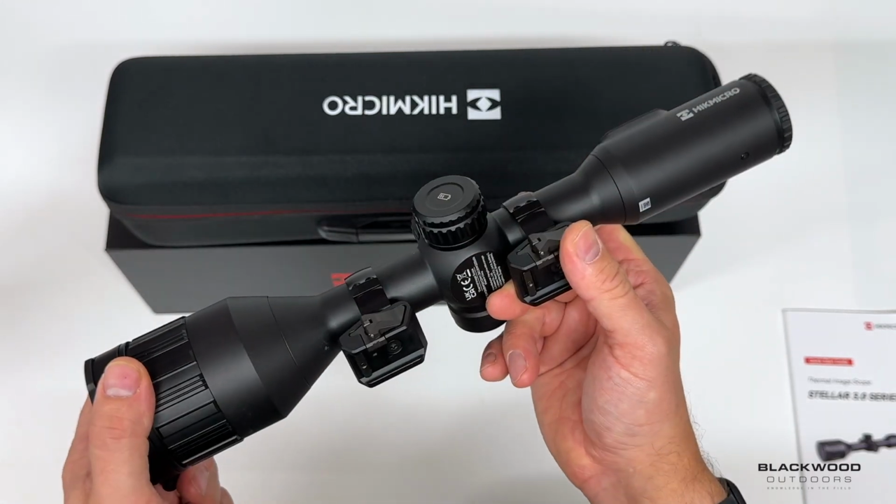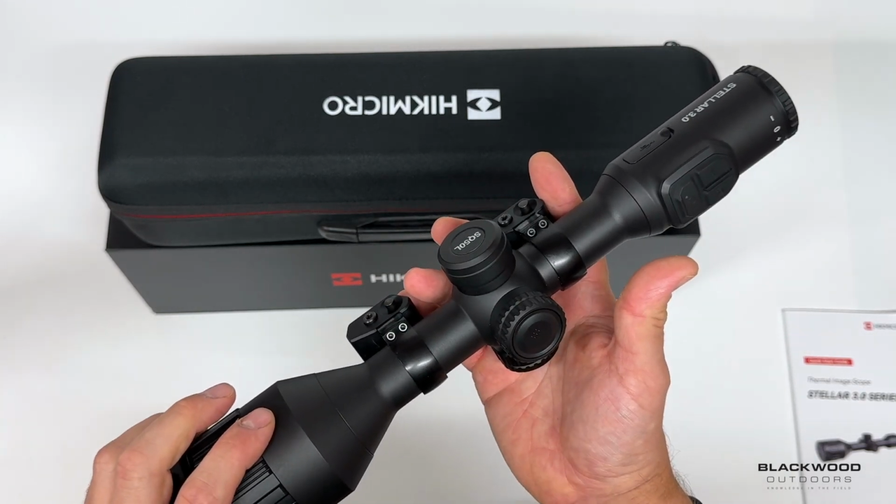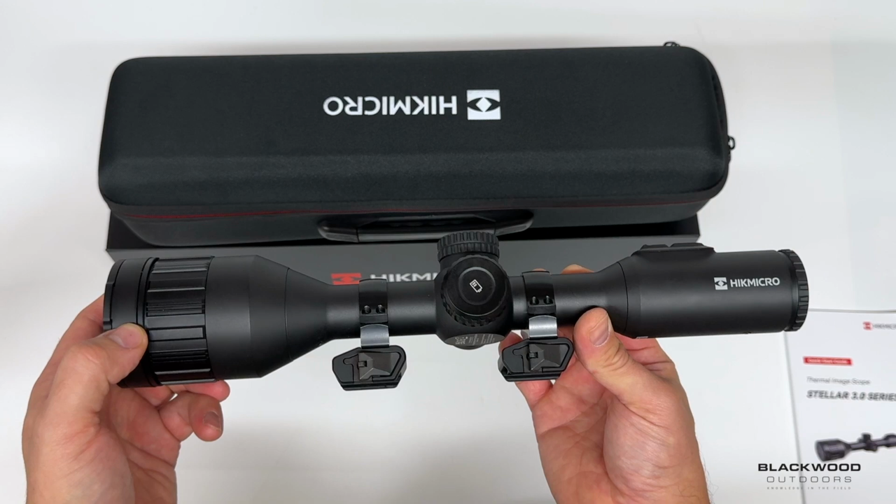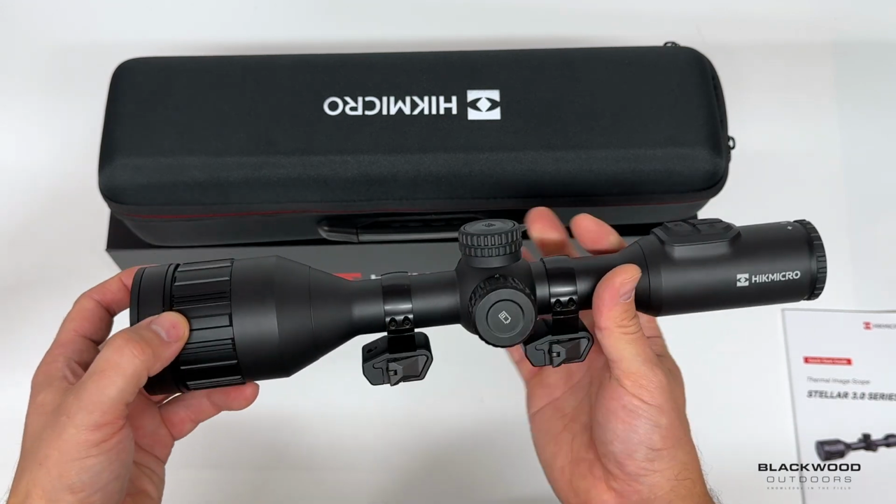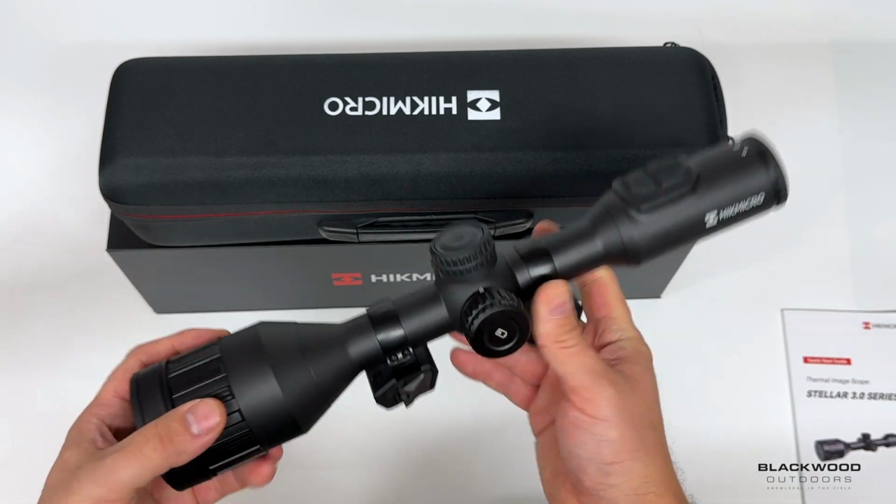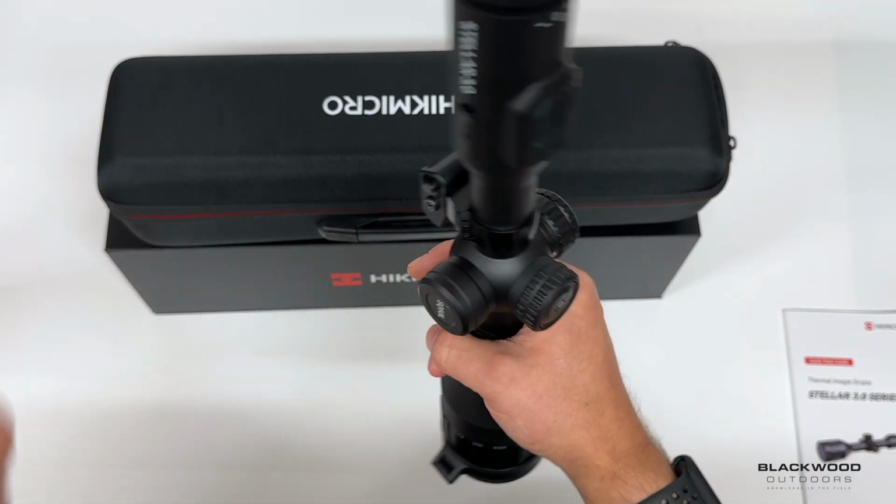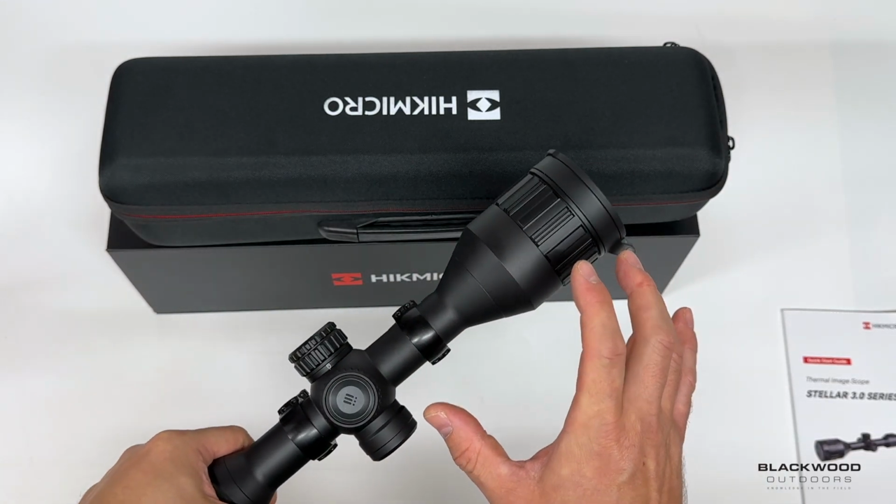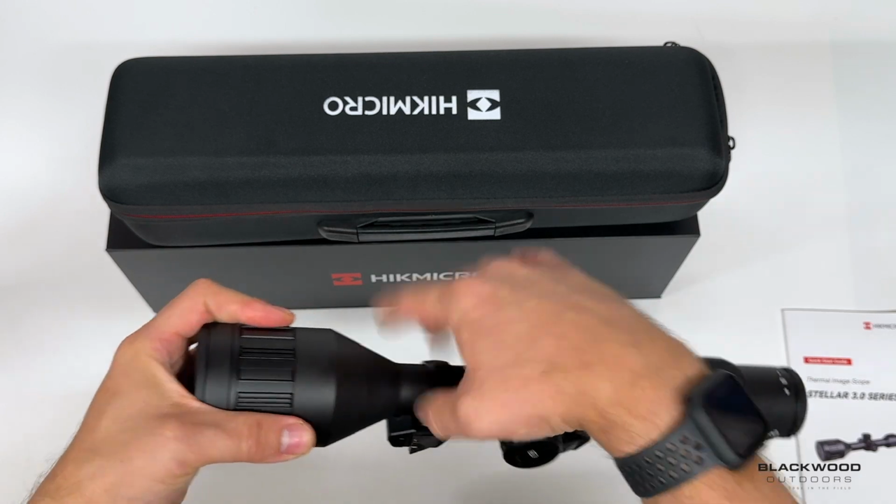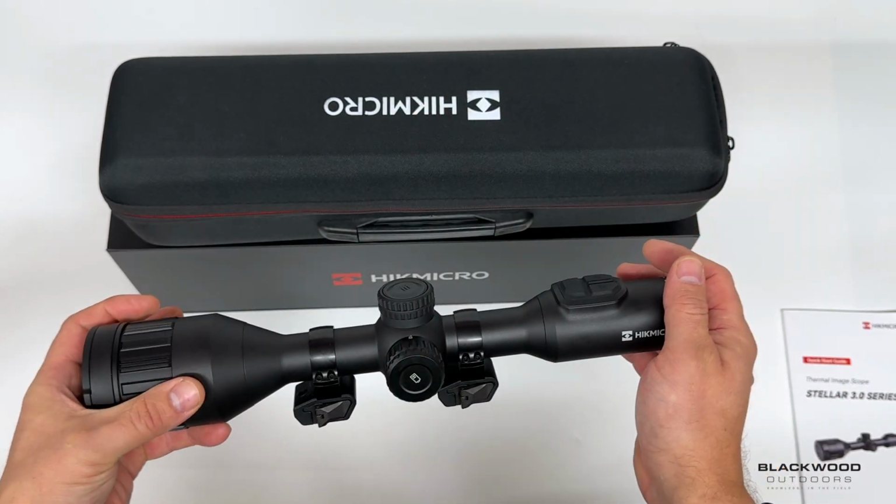Final thoughts. If I had £3,600, would I spend it on this thermal? September 2024, would I buy it? The SQ50L 3? Yep, definitely. I would buy it. Ticks a lot of boxes for me, and it's definitely the one I would choose from all of the Stellar range over the 3A4 models, because obviously, at this moment in time, I don't think that will have the high resolution display.